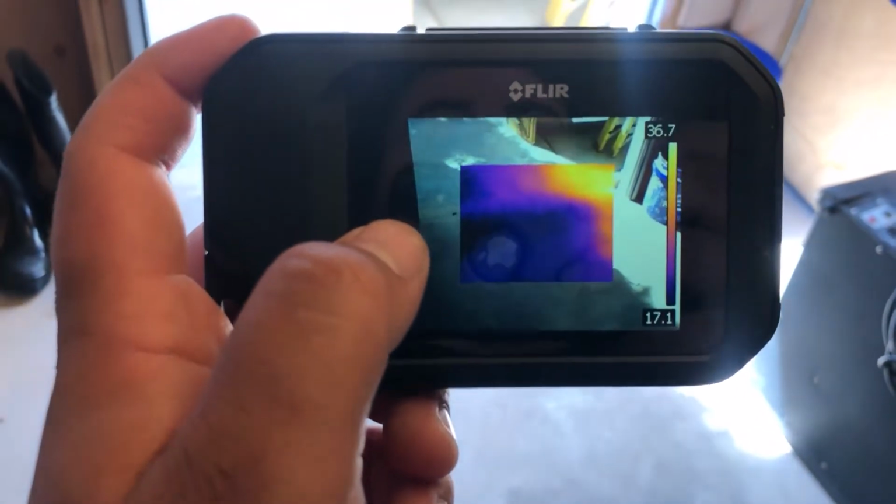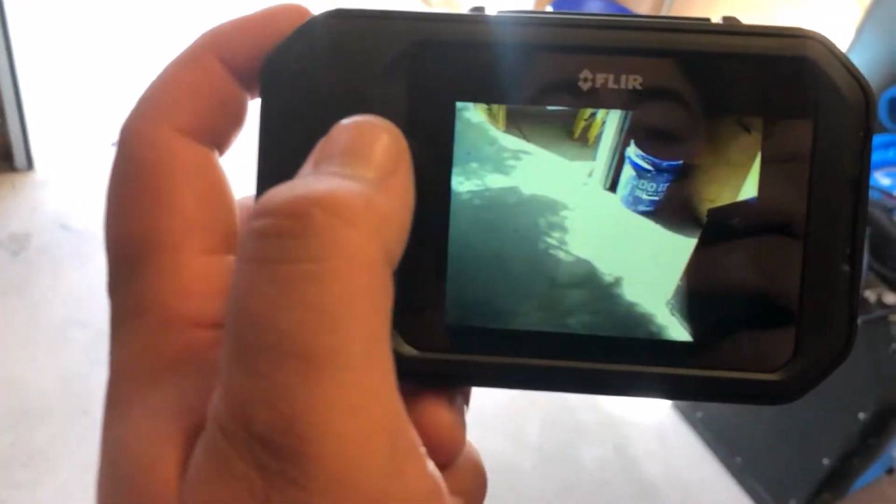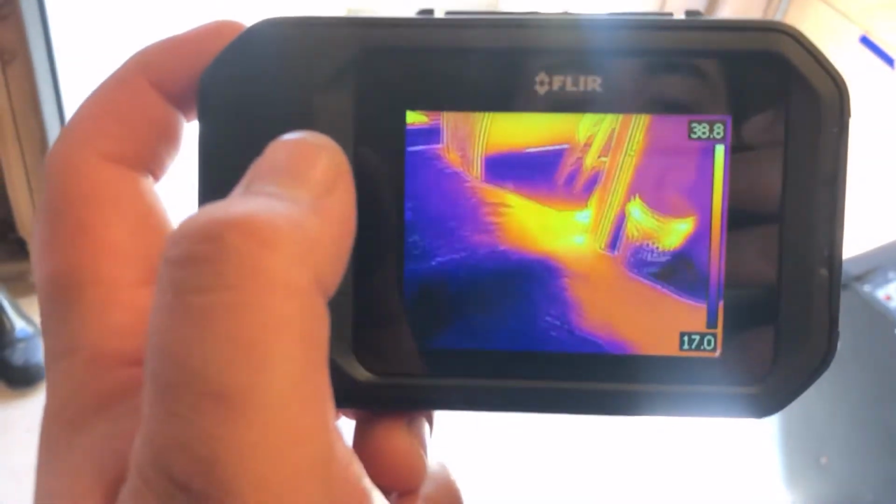I like to use the thermal MSX mode and just take a picture of it with my phone. But to each their own. And then it just has strictly a digital camera as well. If you would just like to take photos, you can get an app with this and just download them straight to your computer. So I'm going to switch it back to my preferred mode, thermal MSX.